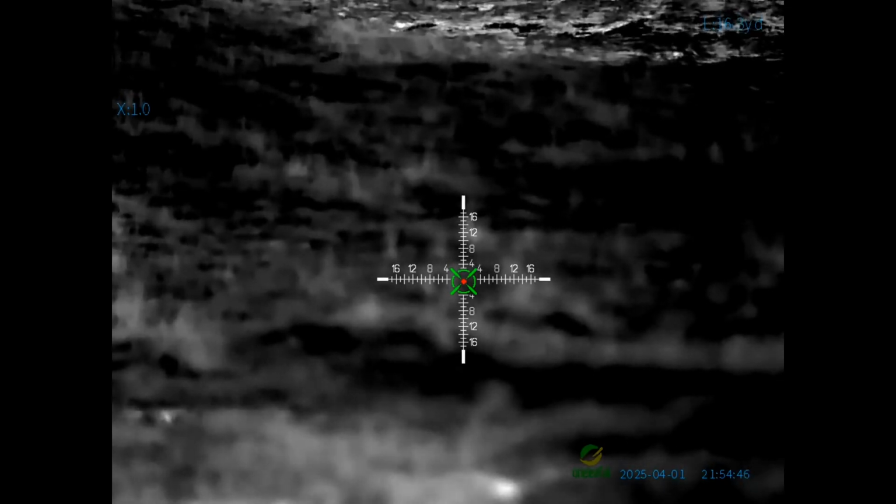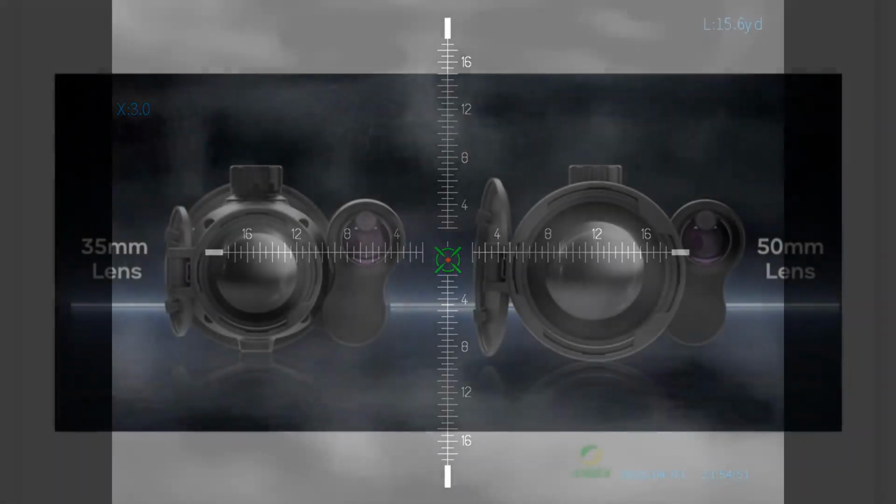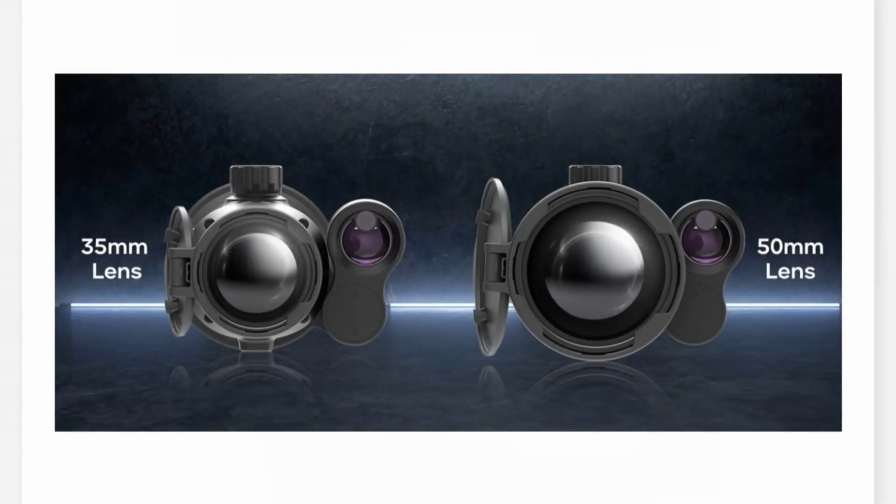But if you're going to do a lot of close range shots like that, I would definitely go with the 35mm. But you can get it with both, like how I received it. Again, check out the review video. So that is an option. You can get both lenses. So if you're going to do some close range as well as some long range stuff, several 100 yards, you do have the option there.